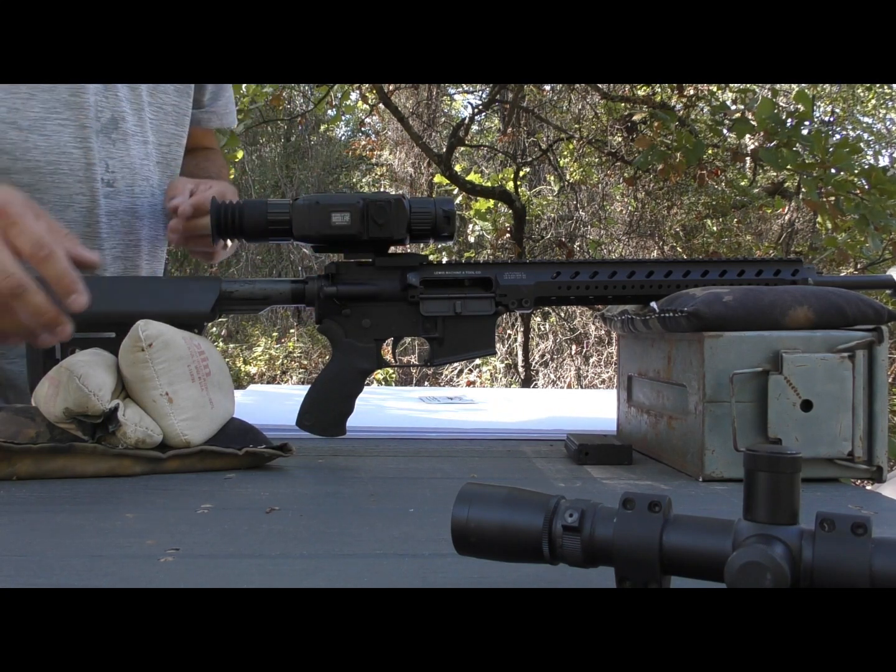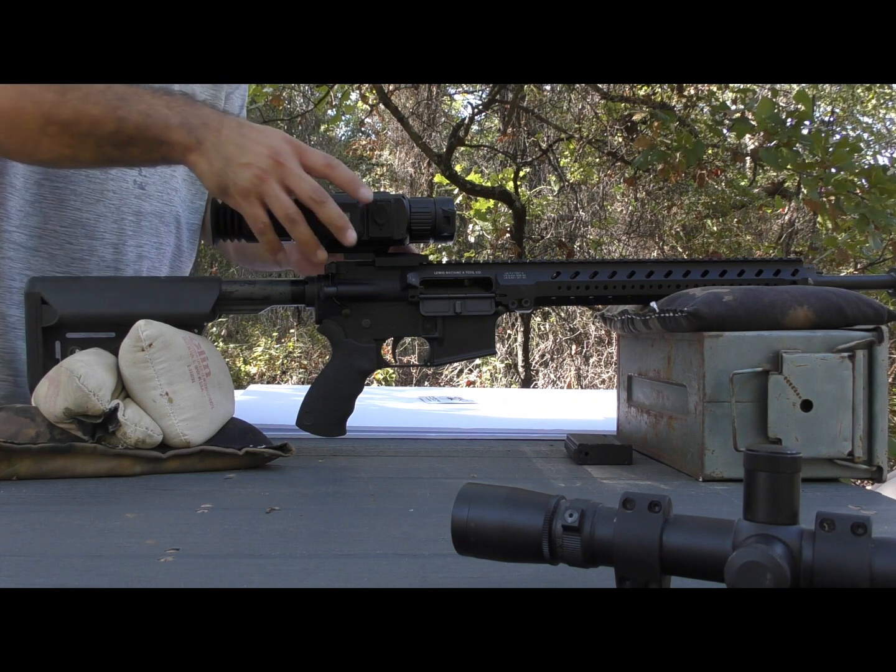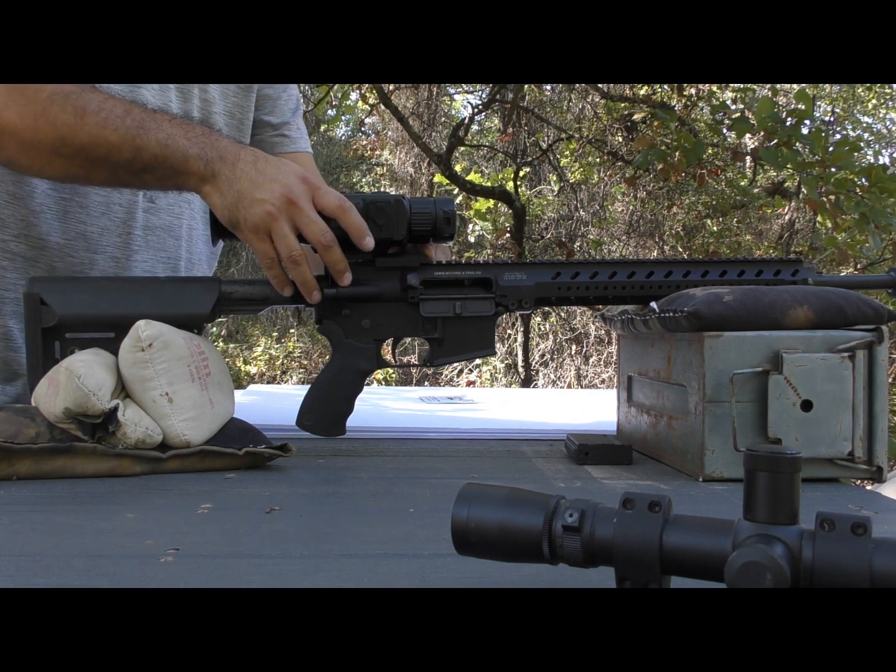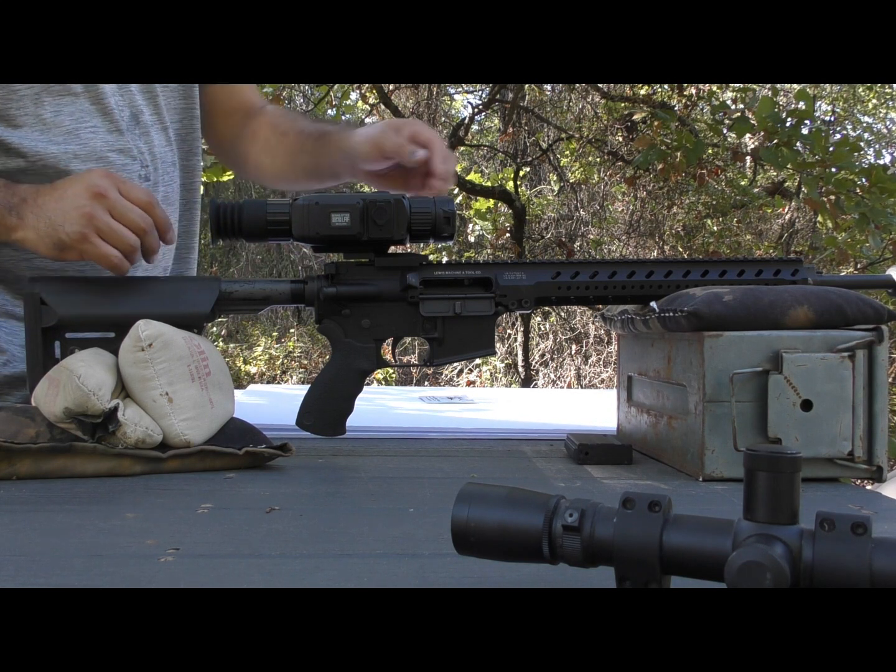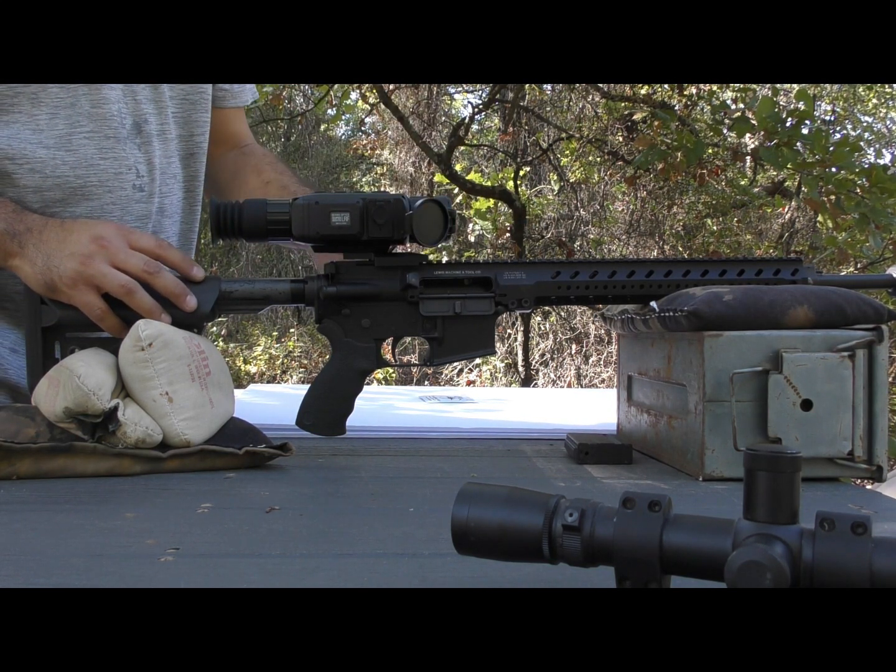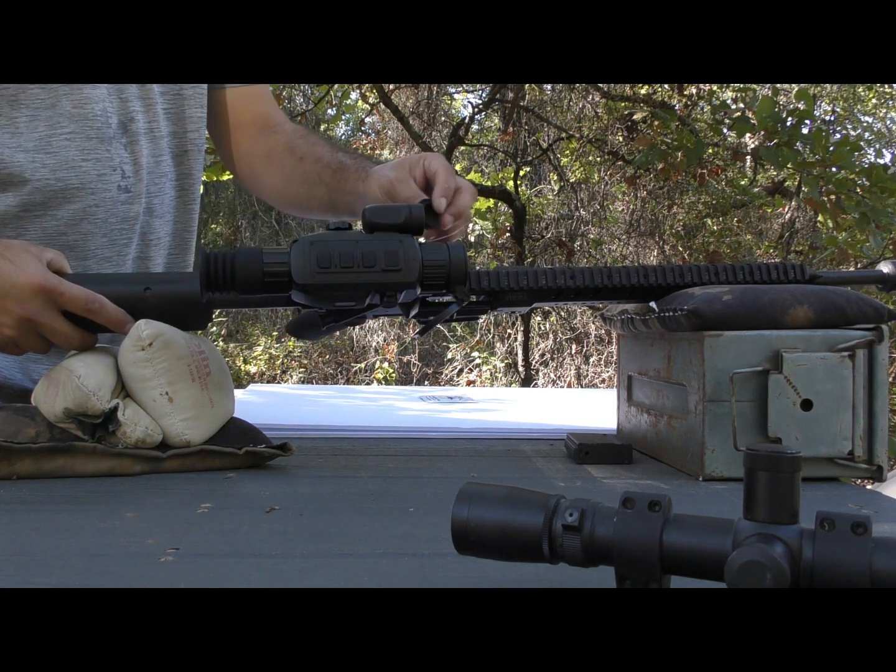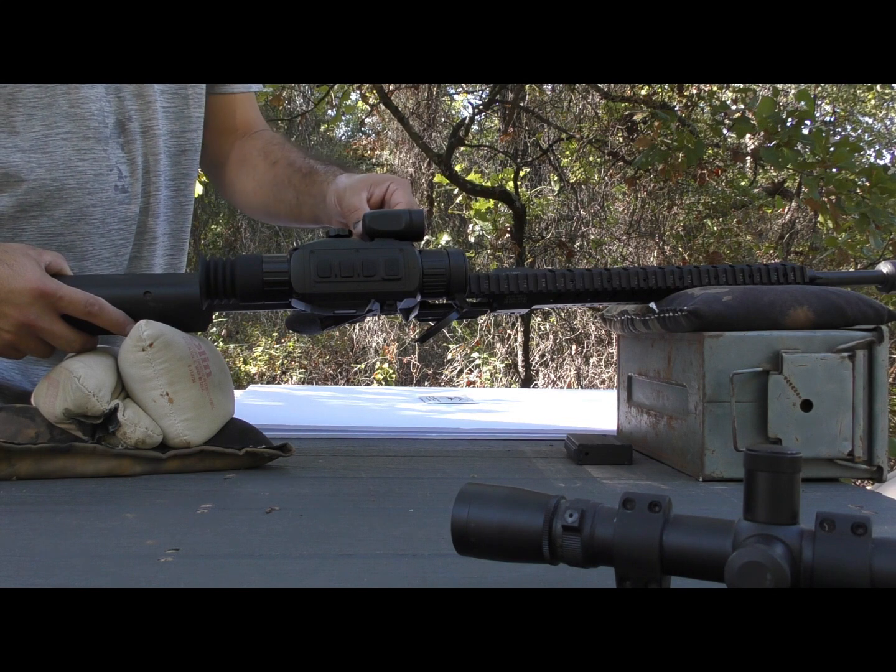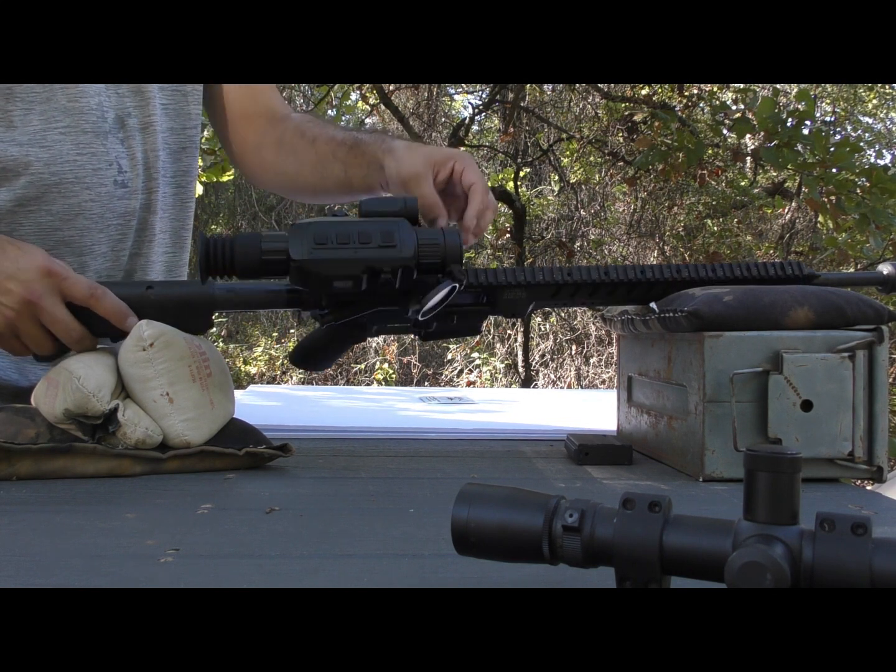So at about 30 degrees out, it gives me firm pressure, and then I have to override that and then lock it down. So the scope is mounted. Take my lens covers off. Do not forget to take the lens cover off your LRF if you plan to use it. Ask me how I know.